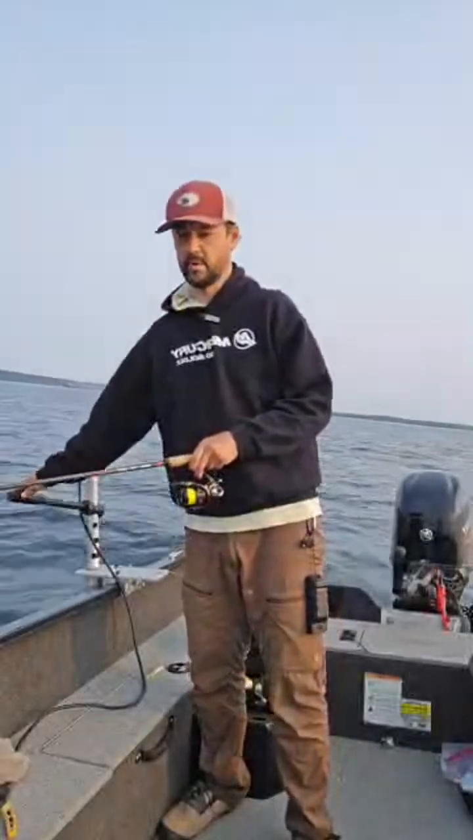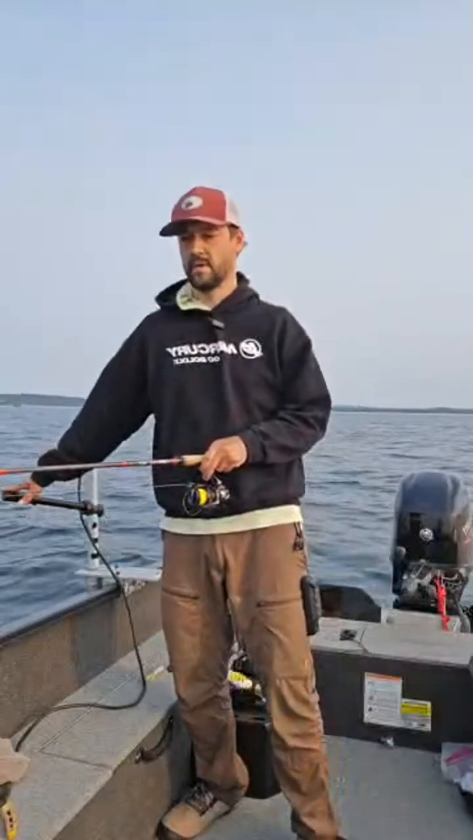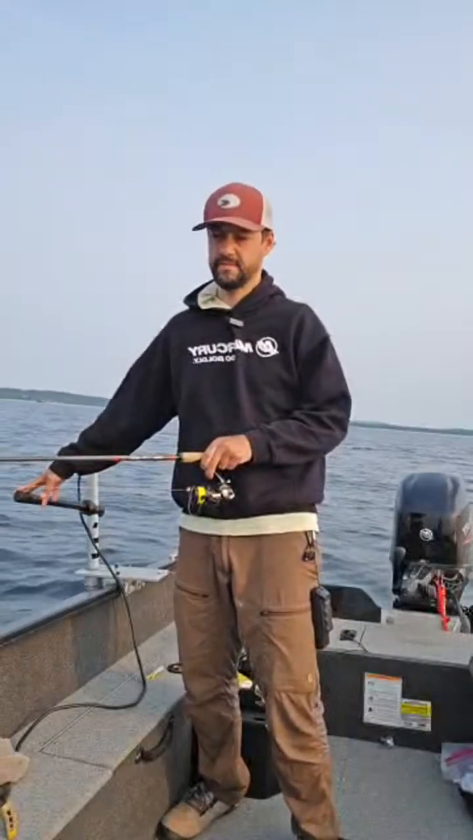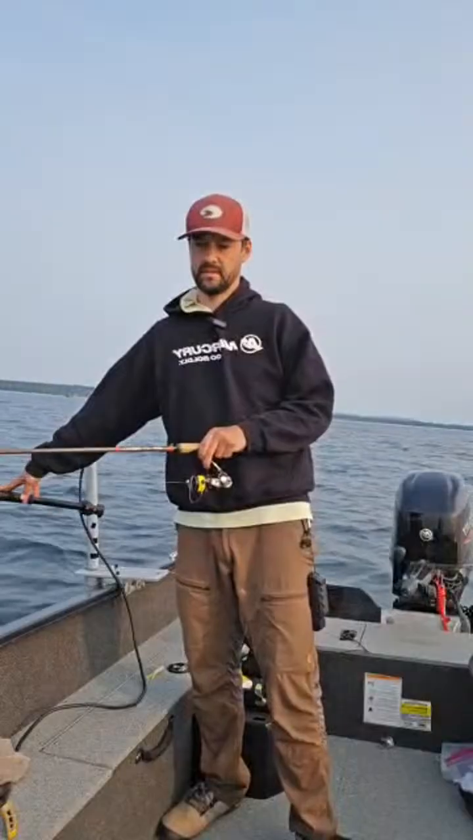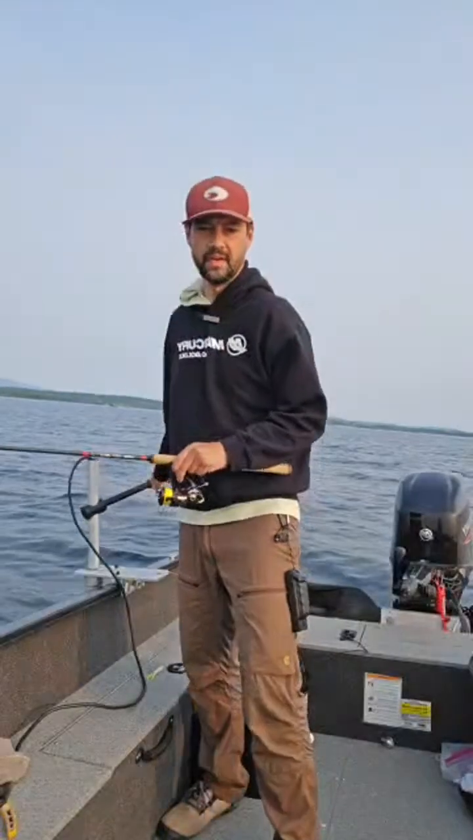Oh, there's a bait ball behind me. Big one, too. So that bait ball is 40 feet in diameter, which is pretty ridiculous.